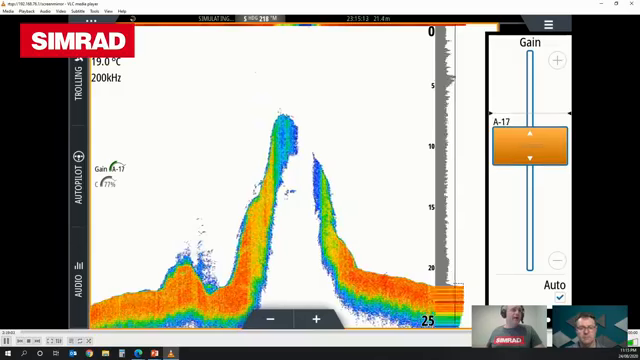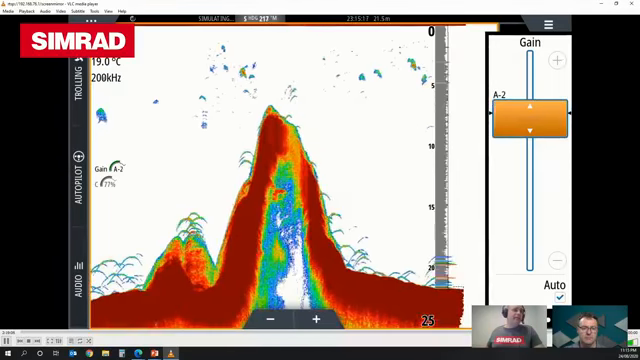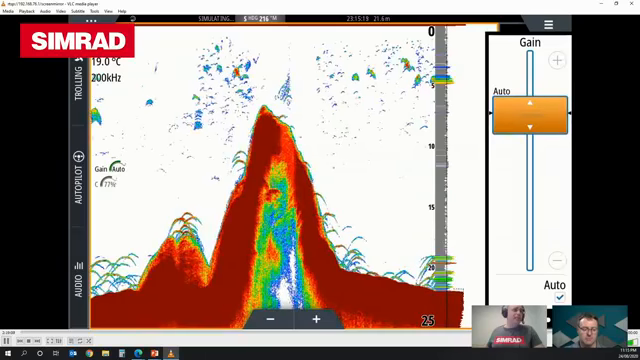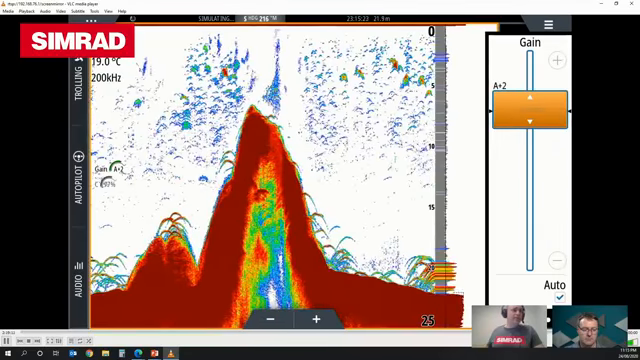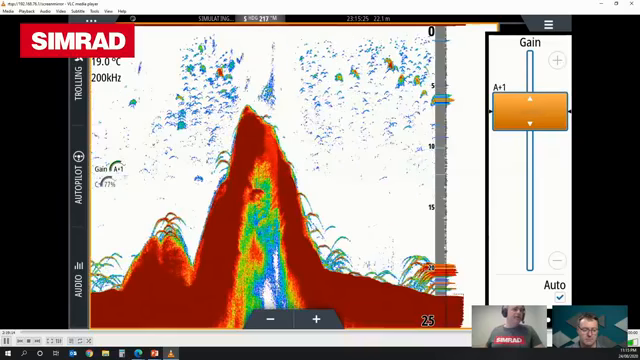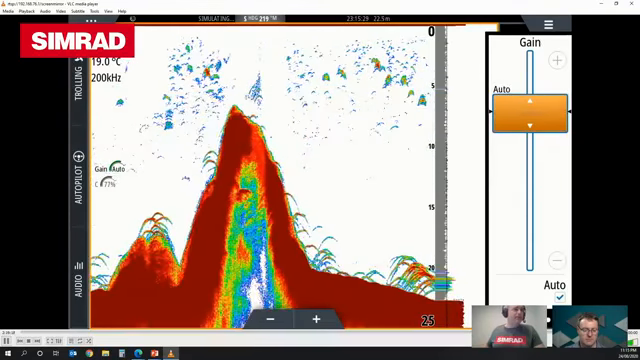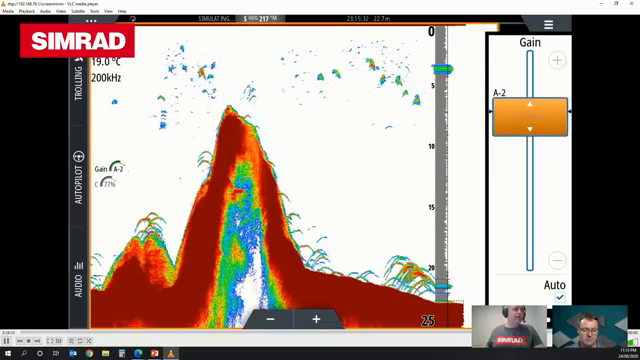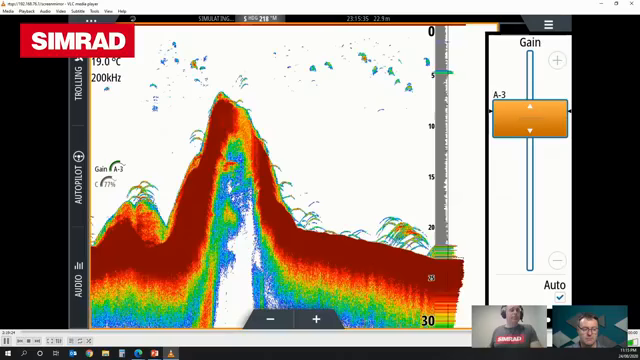If I take it the other way, you'll see that line starts to drop down. And so now anything that breaks that line is being shown as a target. So it just allows you to get an idea for how noisy the boat is and how noisy the conditions are, and make some fine tunes on your gain control. It's really just there as a tool to help you with your fine tuning.